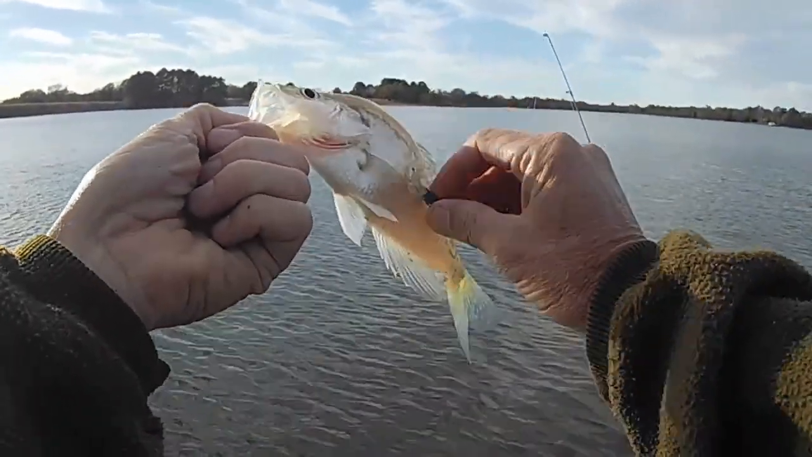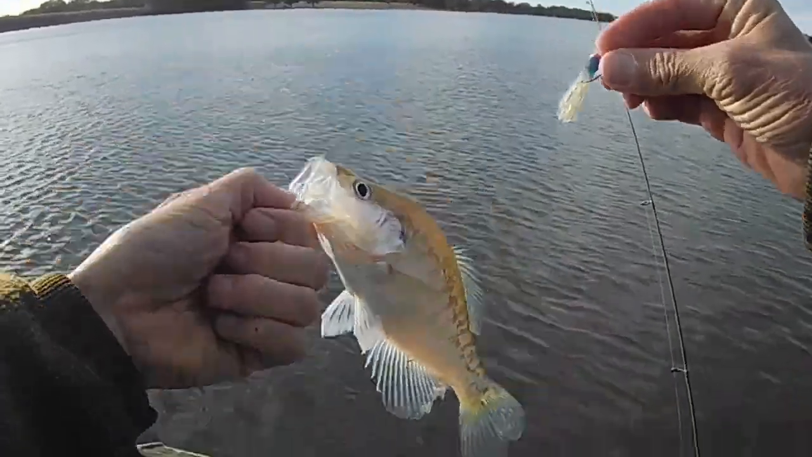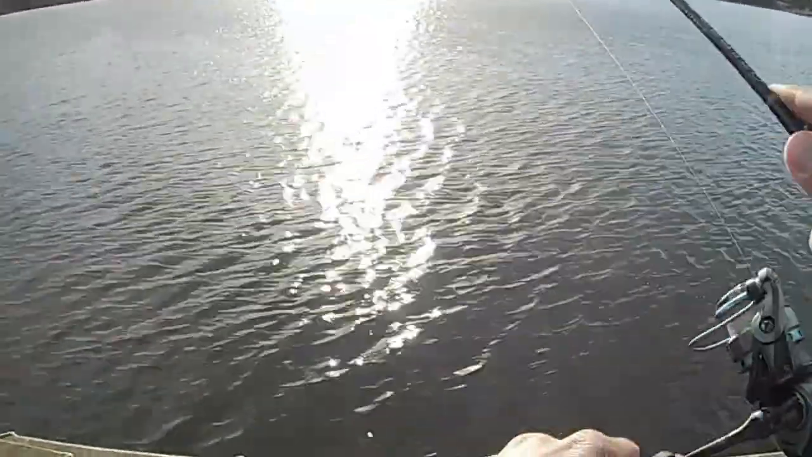I like to rub some stuff on my jig, that way I don't have any nibbles. I just rub old fish slime on there. Here's another one. Another little guy. He smacked it though.